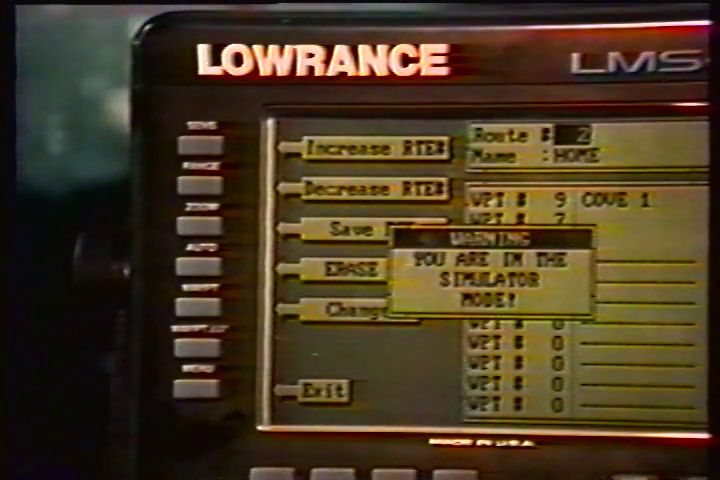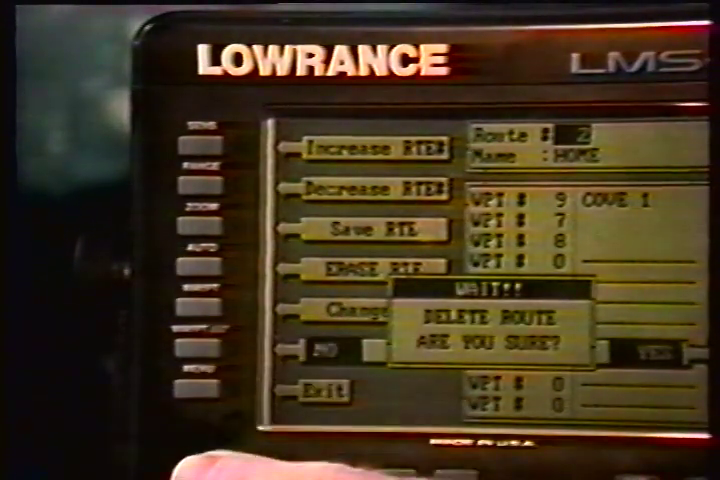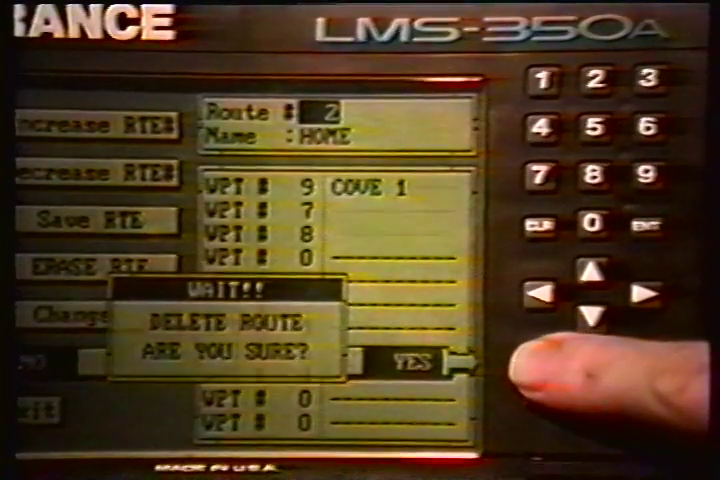After you've selected the desired route, press the key next to the Erase Route label. This erases the route from memory. And finally, press the key next to the Exit label. This returns you to the GPS display.